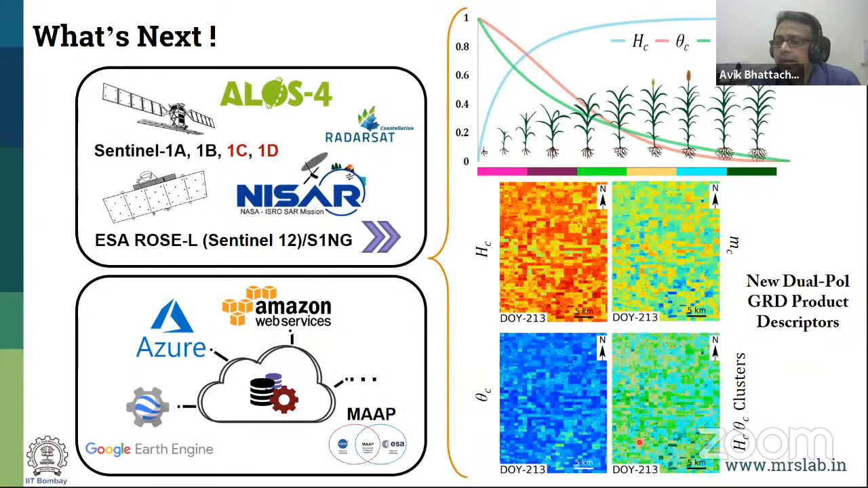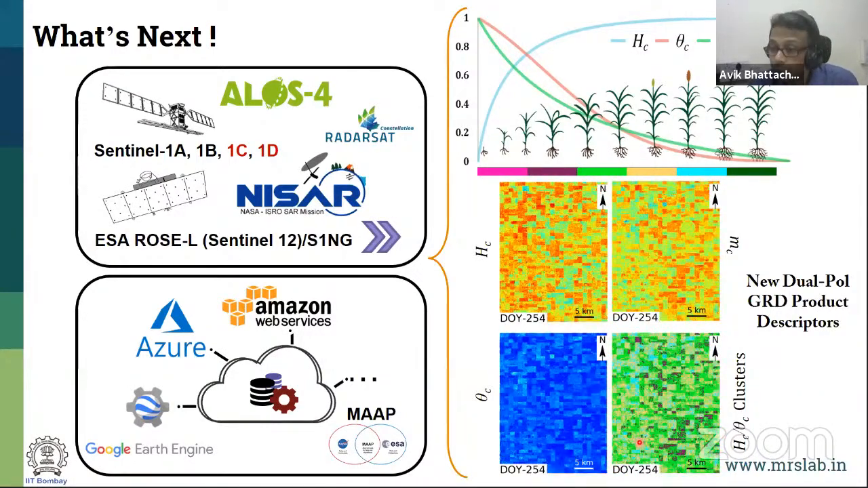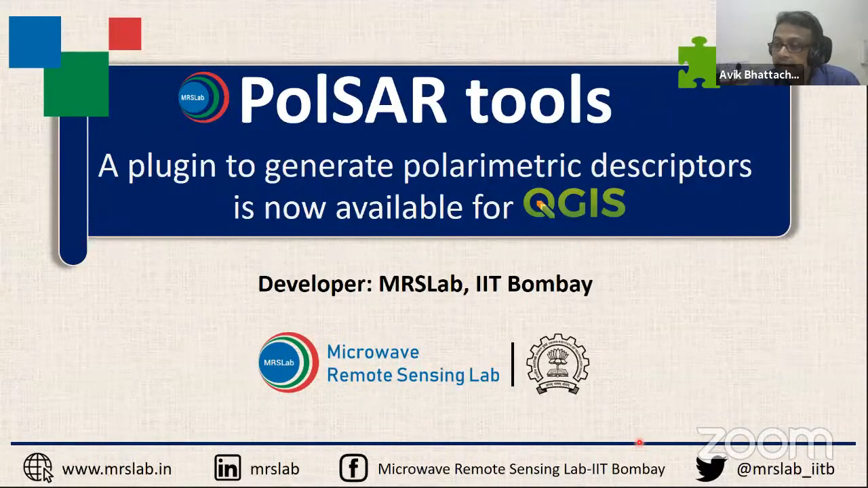For different kinds of applications. And just to tell you that whatever I have shown, almost most of them are available with what is called PolSAR tools. This is nothing but a QGIS plugin. It is very, very simple to use. You can have them. It is available as a QGIS plugin.